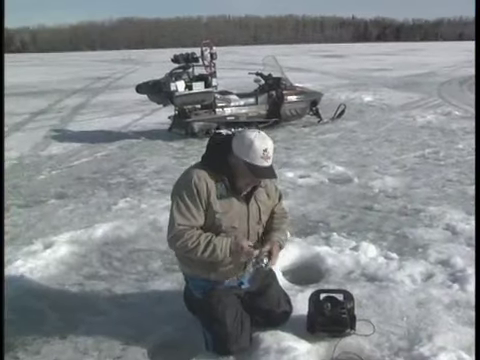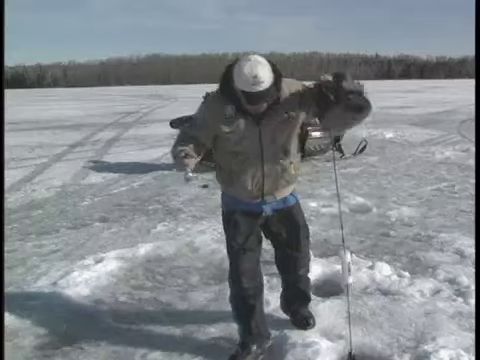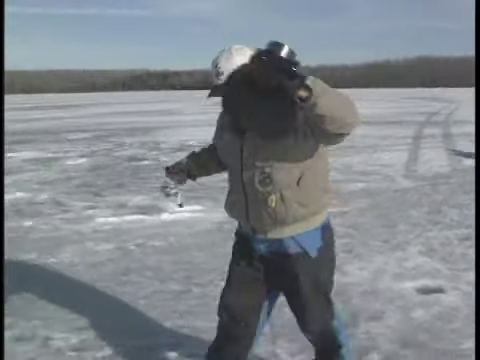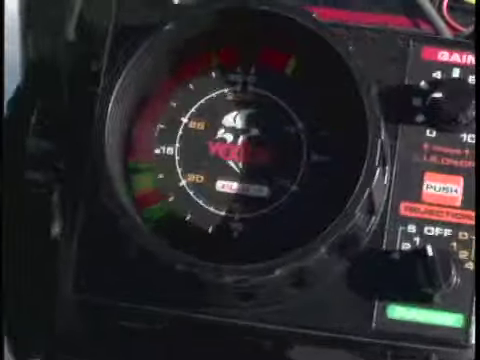Well, I can't get these fish to go. I'm just going to move. It's all about mobility. That's what the system is all about. I'm just going to pack up and go check out a few more holes over here. Get this down in this hole. What do I see? By golly, there's some down here. This is what I'm looking for.